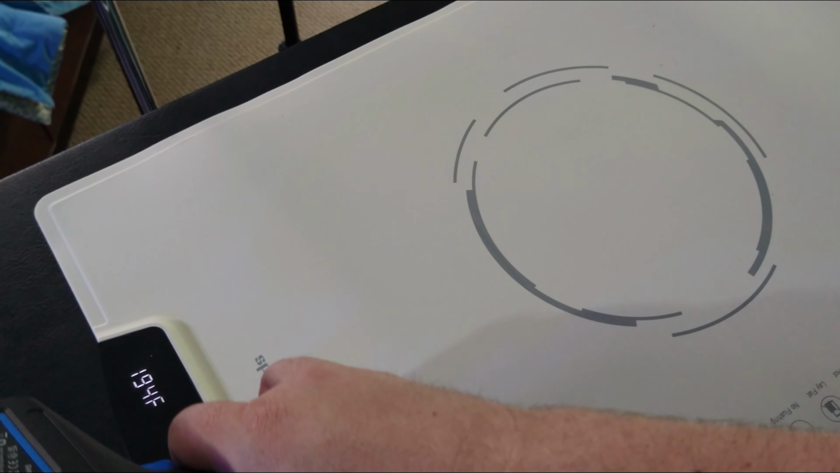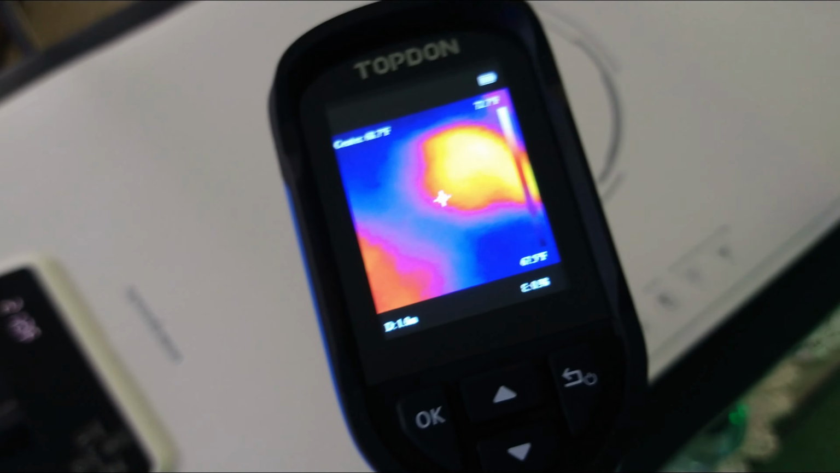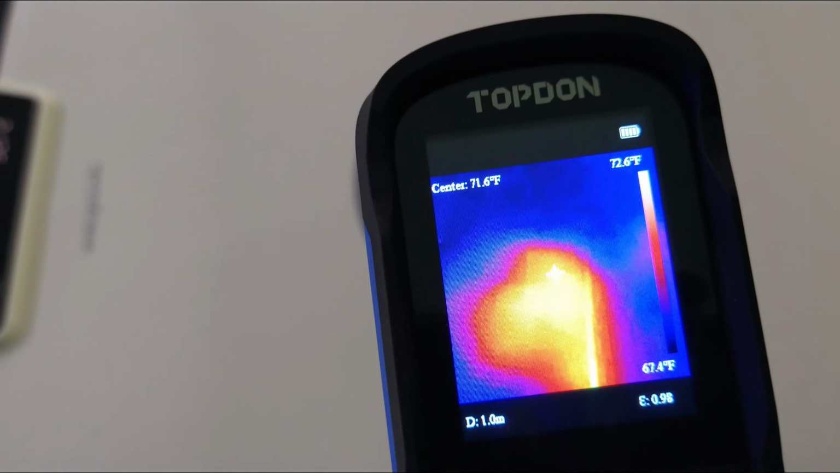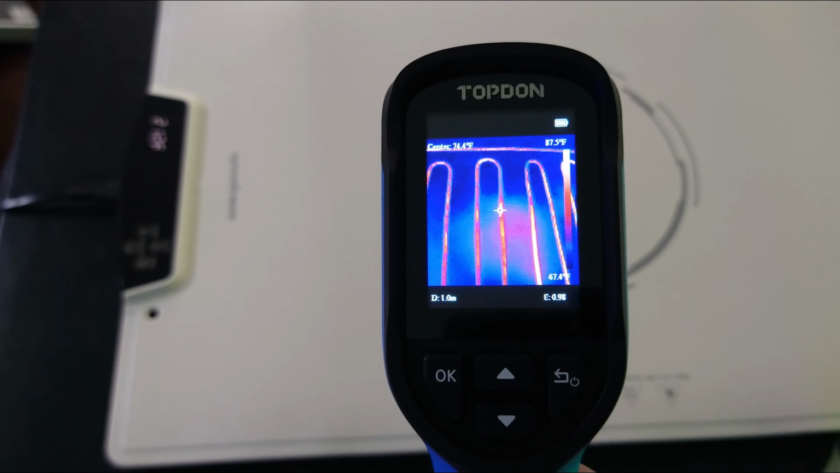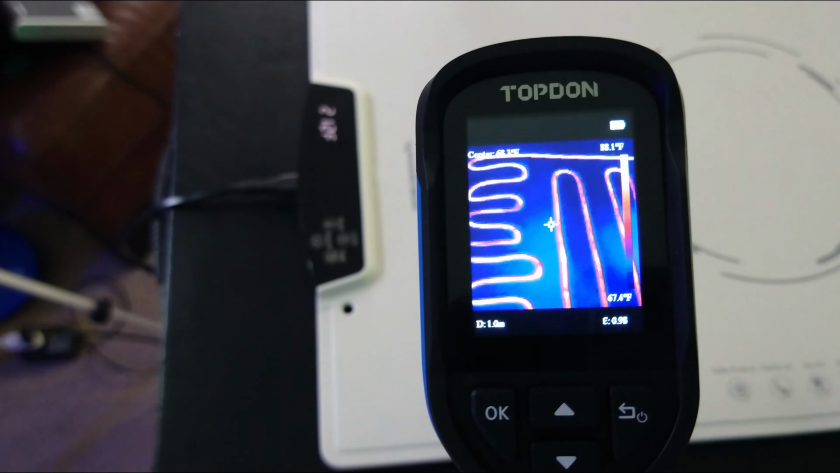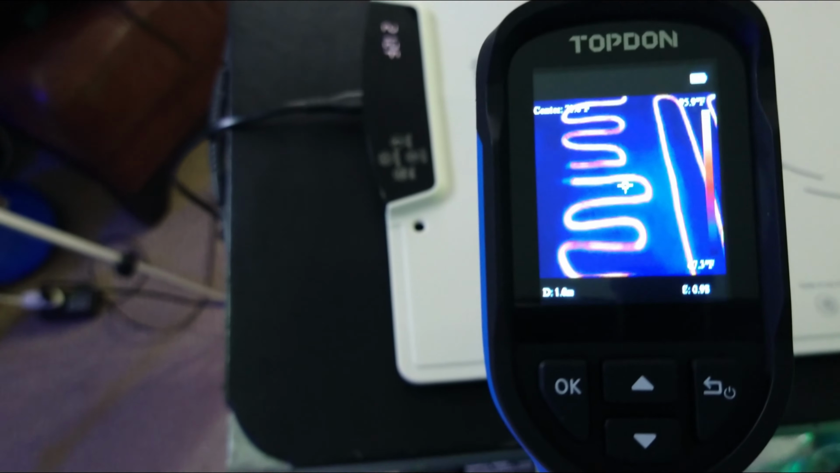Okay, let's turn it on and see how it looks. Turn it on. We're going to turn the temperature way up. Let's take a look here as things heat up. Oh yeah. So now we're starting to see the actual heating elements inside the unit. Over here we can see all kinds of wire going through here.